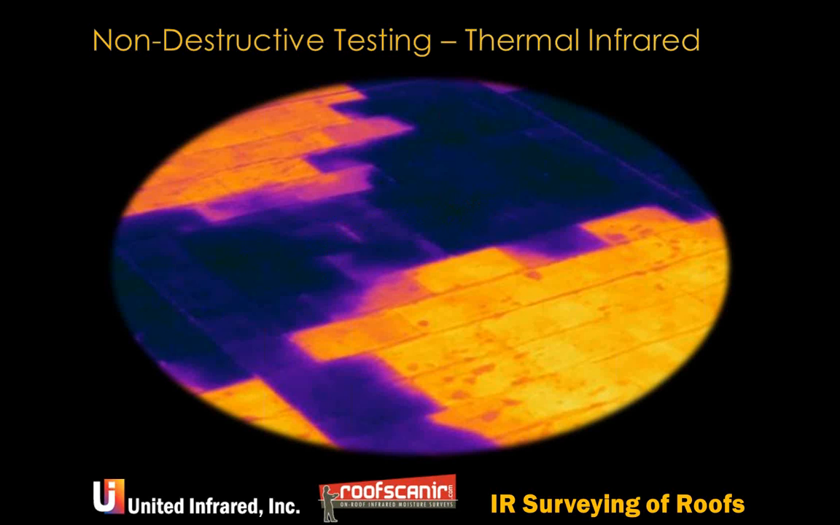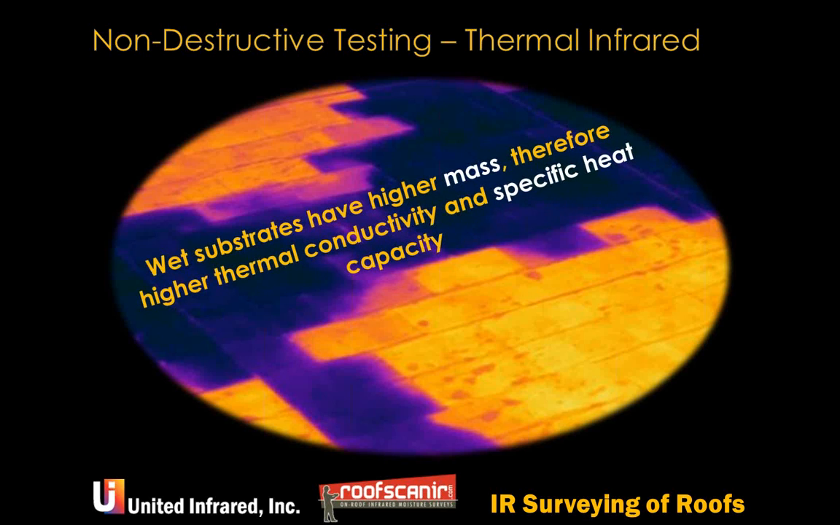Infrared is based on the pattern that you see with the infrared camera. As it turns out, the wet substrates have a higher mass, more thermal conductivity, and higher specific heat.